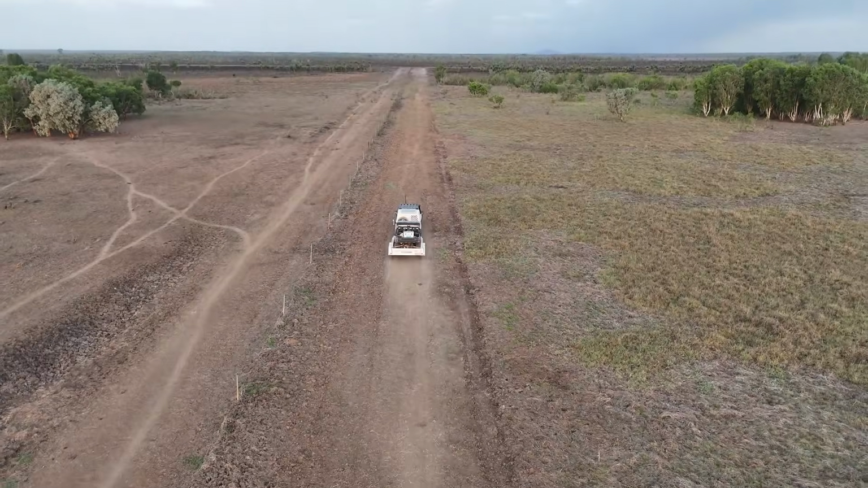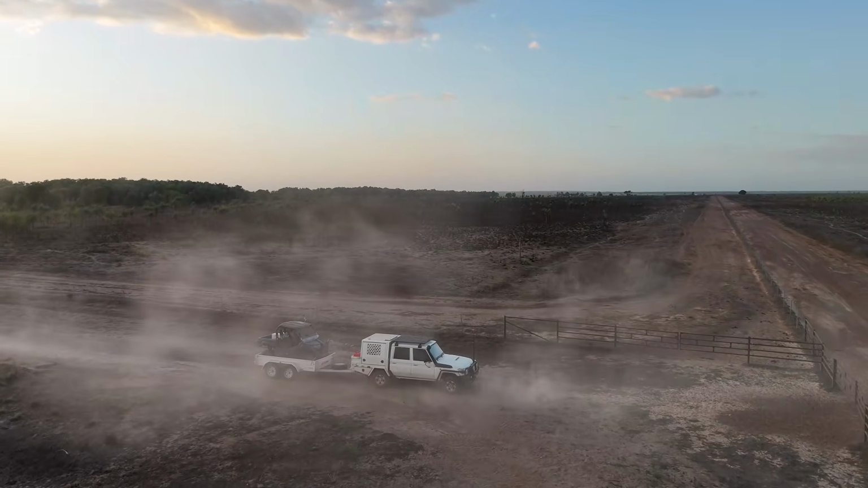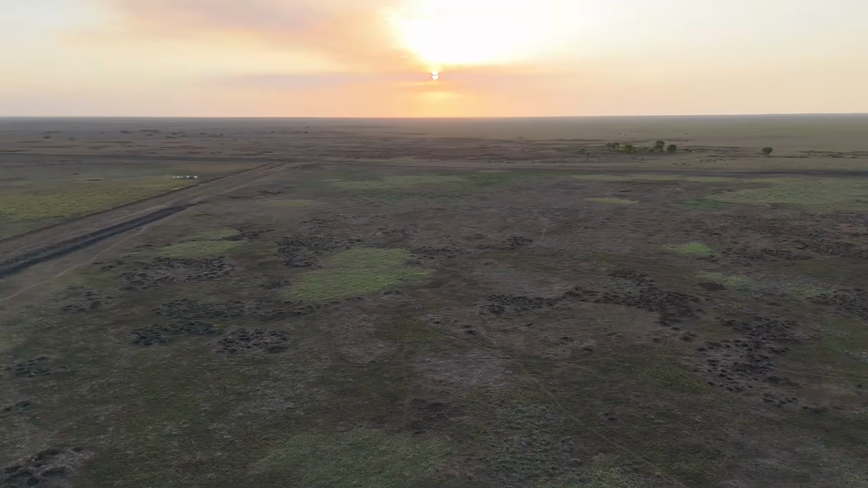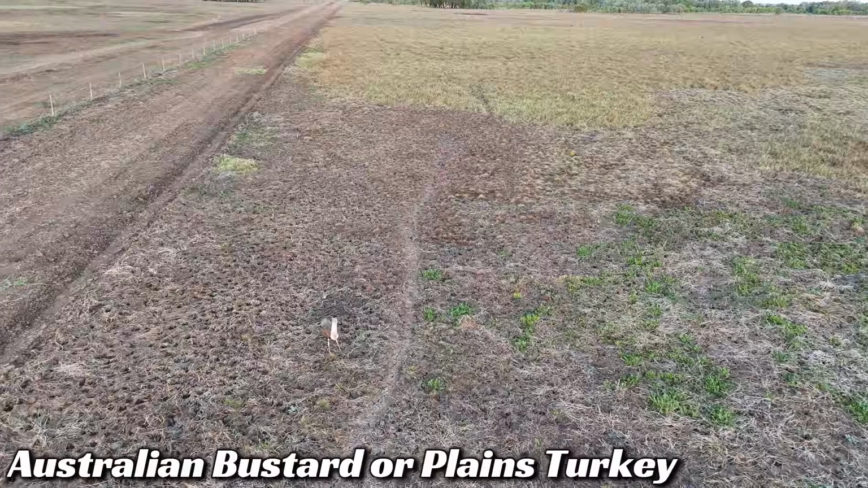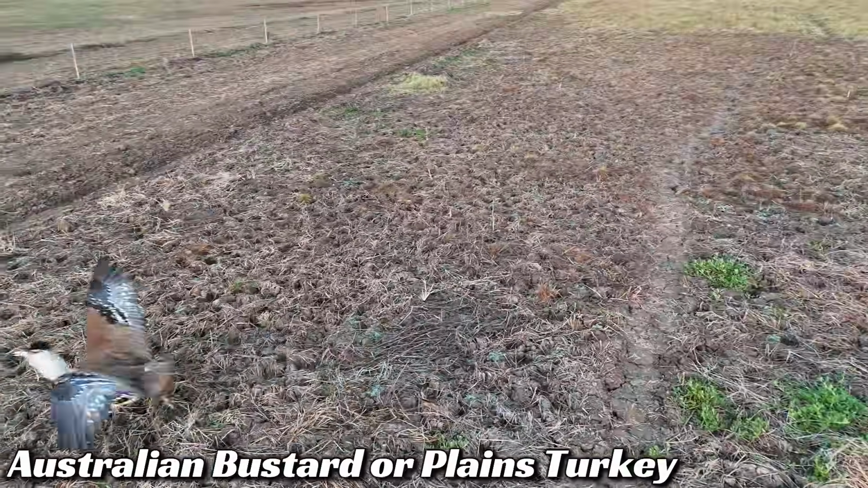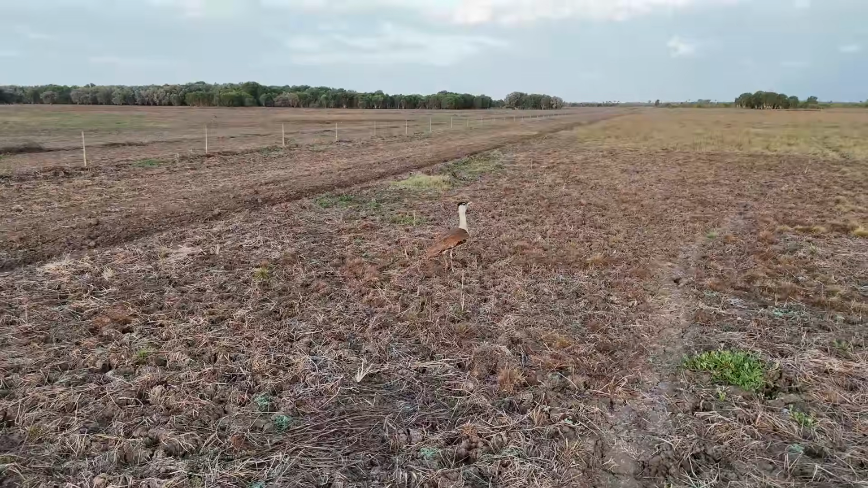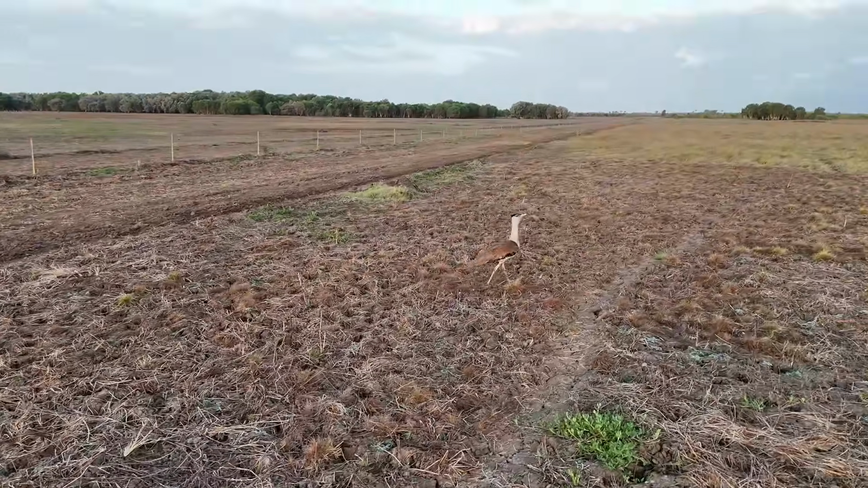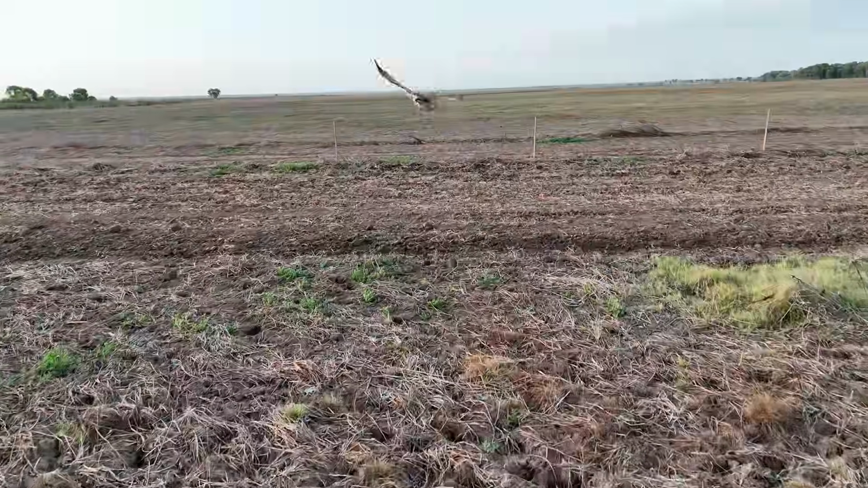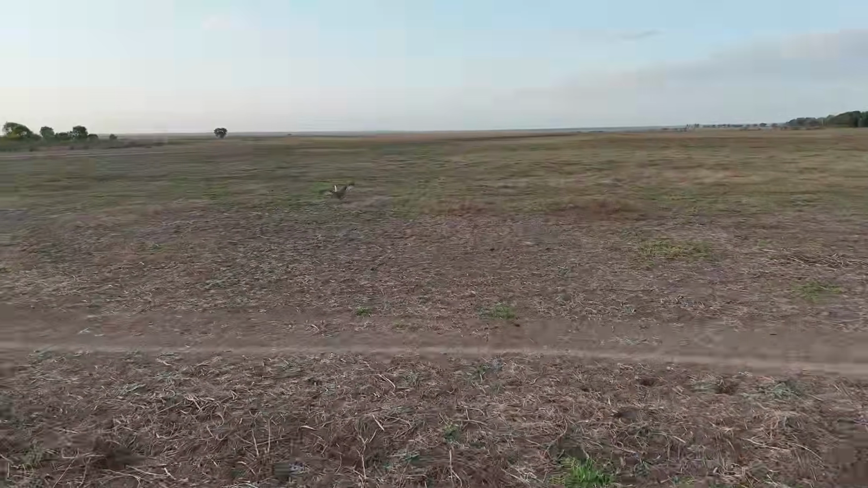As we drove away discussing that animal and why we should have or shouldn't have pulled the trigger, we came across something very interesting. As you can see here, the sun is setting, beautiful afternoon, and I have never seen one of these guys. It is an Australian bustard. No, not a bastard, a bustard. They are a native bush turkey type animal. They do stand around 1 metre tall. It's quite a large bird. I have never come across one of these. It was very interesting to drop that drone down on it and have a look at it. They do fly, but they don't enjoy it, and it wasn't too keen on my drone.